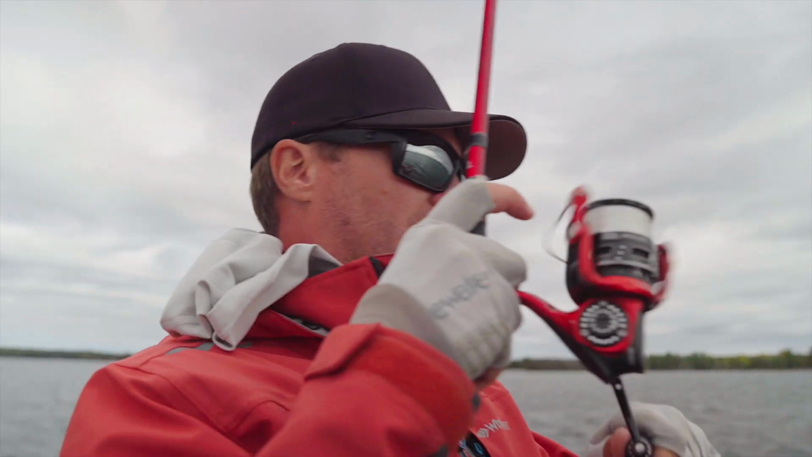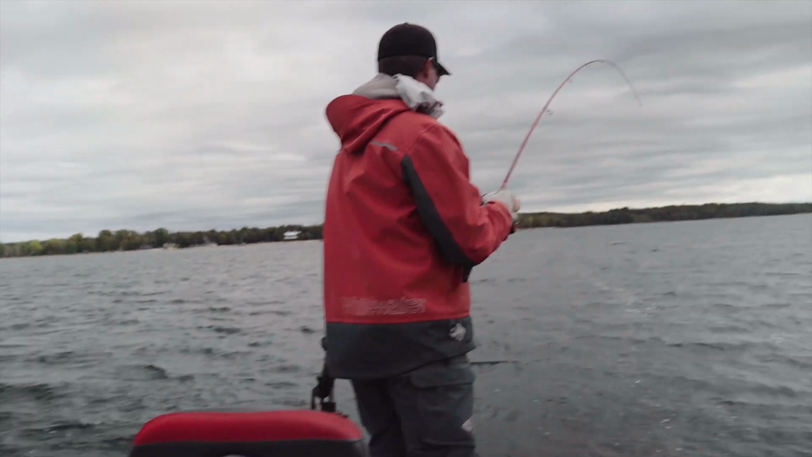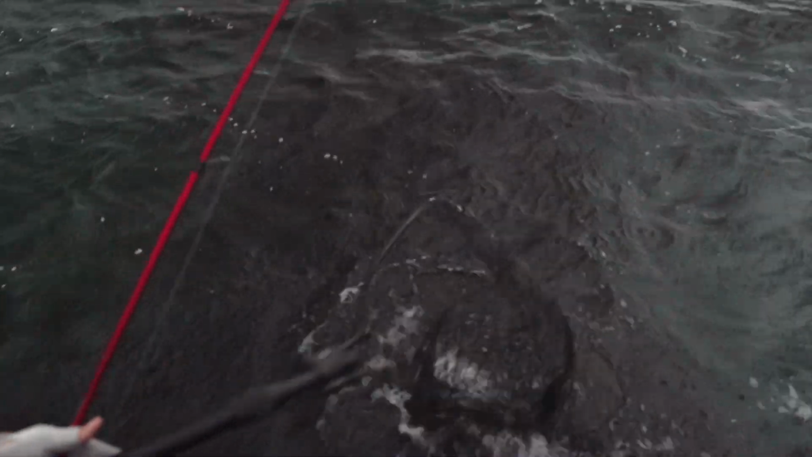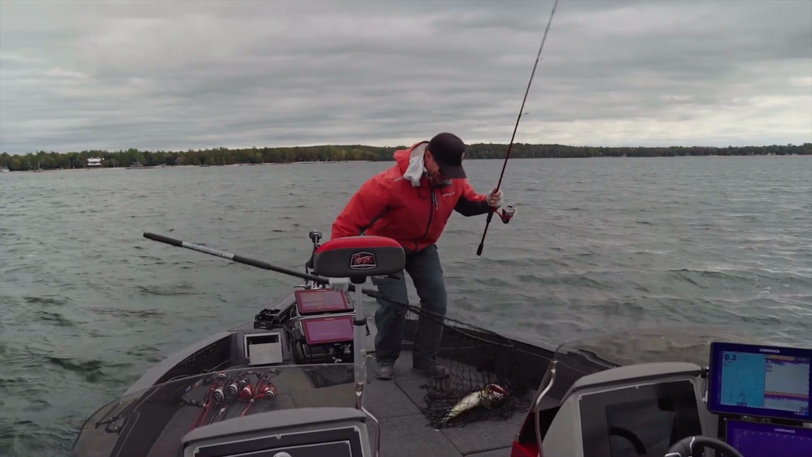There he is. Oh yeah, this one's a walleye. Oh, I got him. Yeah, man.